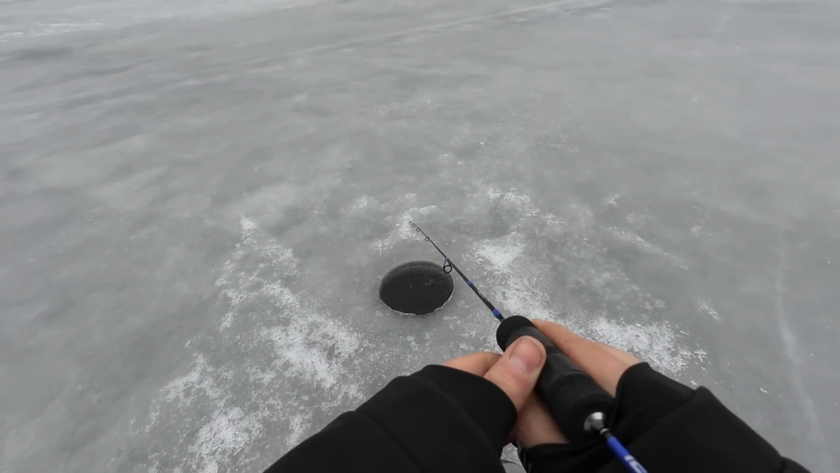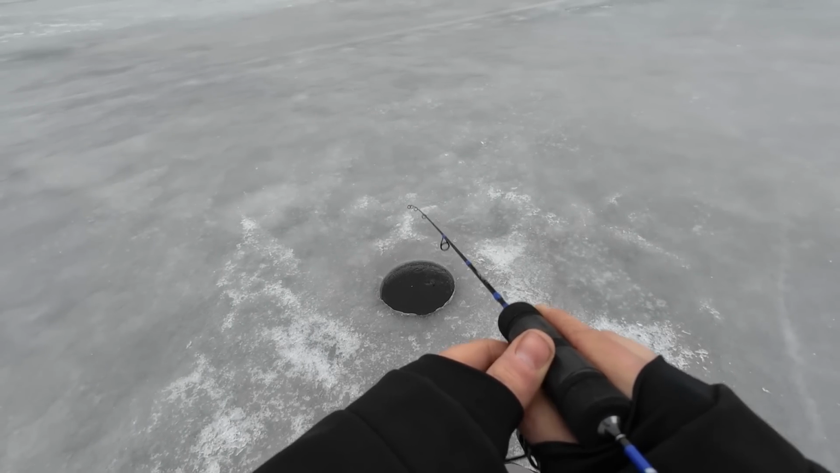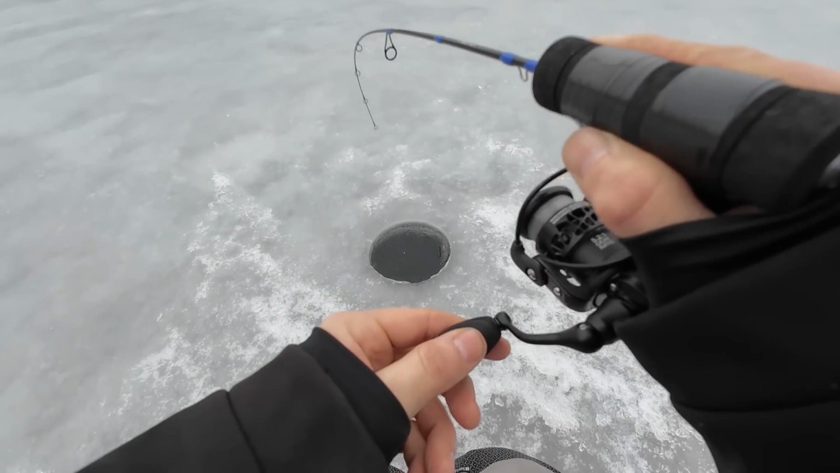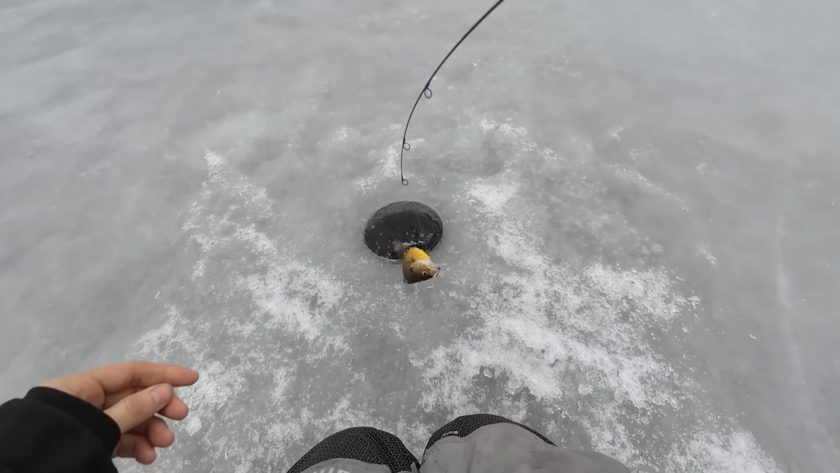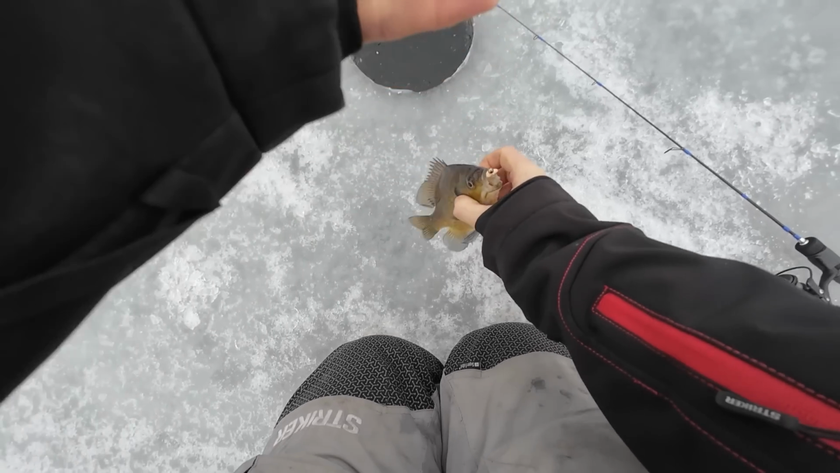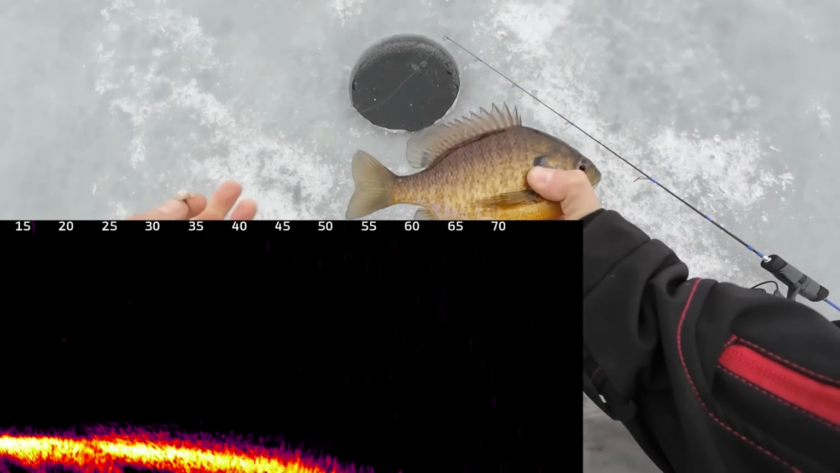Come on, buddy. Come on. There we go. We're on. This feels like a jumbo bluegill. Is this one of the bluegills? Look at that. Not jumbo, but look how long it is. So long. Super duper long, not tall. But I bet you that's an 8-inch bluegill.